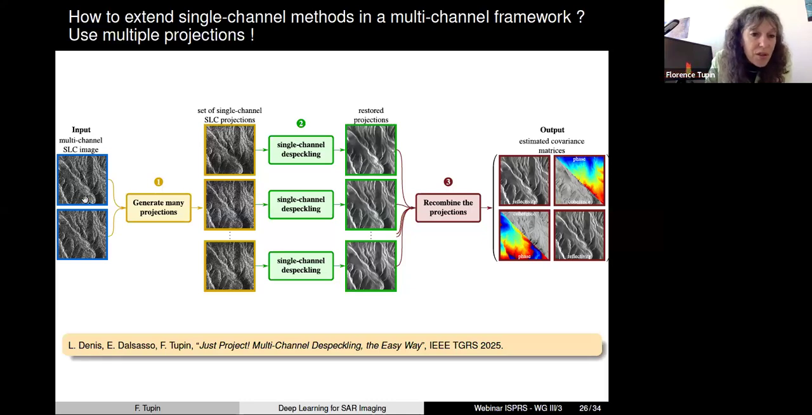So you have different channels, and you can combine these channels, for instance, by adding them or subtracting them or doing any linear combination with complex coefficients of these two channels, okay? This operation is just a projection of the original channels, but using different projection vectors, right? And now you have many single look complex images.